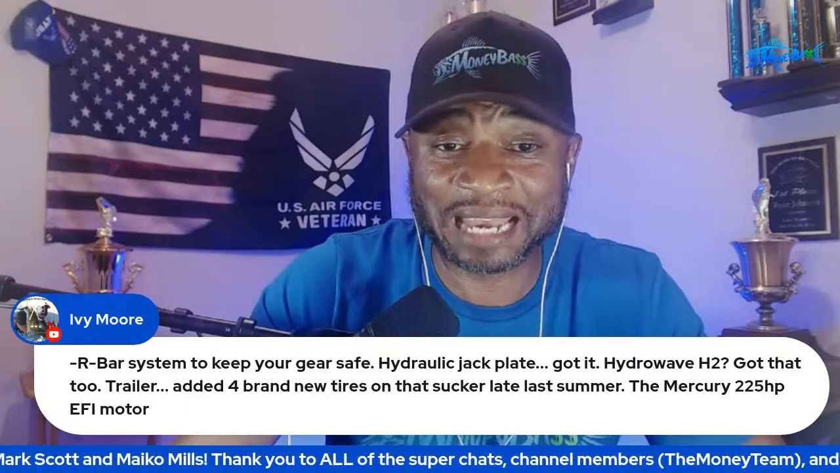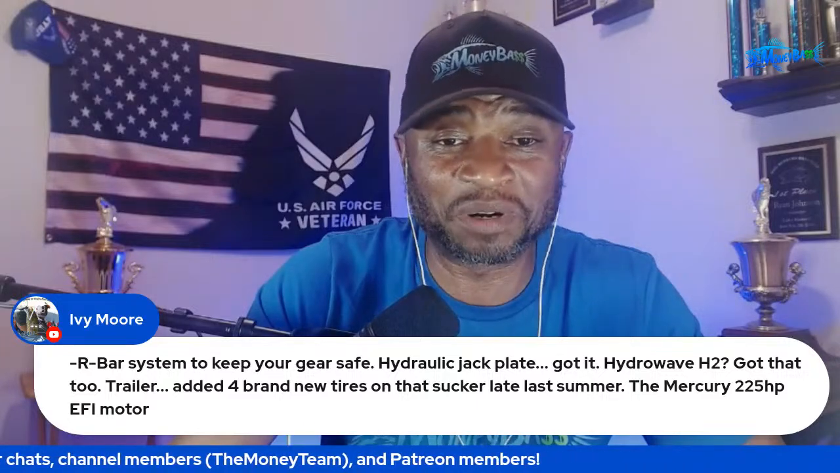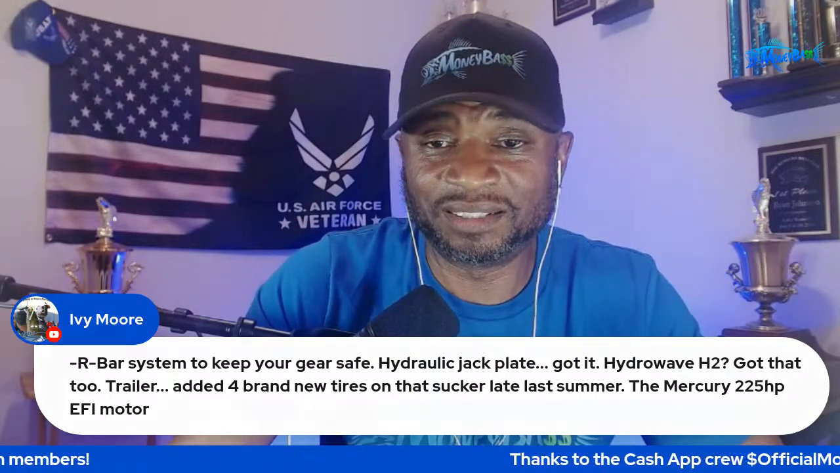Hydraulic jack plate, got it. HydroWave 2, got that too. Trailer, added 4 brand new tires on that sucker late last summer. The Mercury 225 horsepower EFI motor. All right.